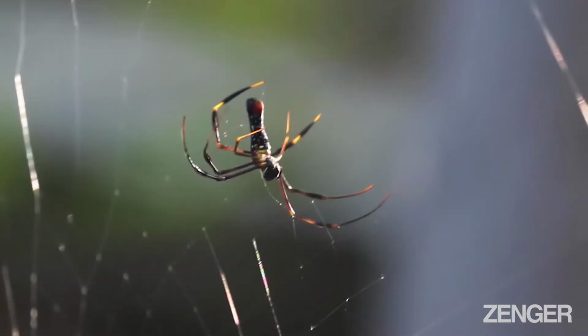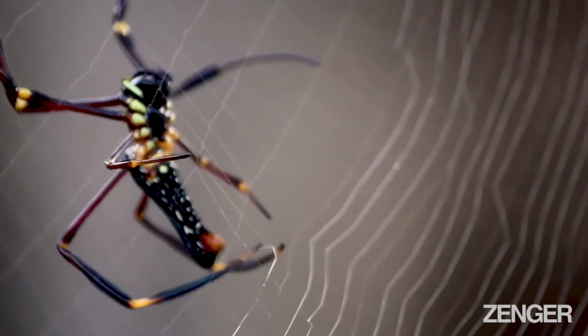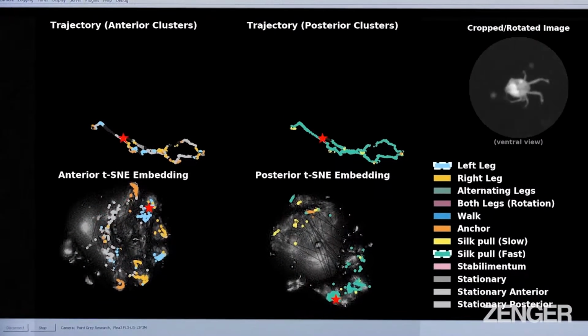I think they're incredibly elegant. Kind of reminds me of watching performers perform a dance. The question is, what are the rules for that dance? And how does the brain organize all of those behaviors?